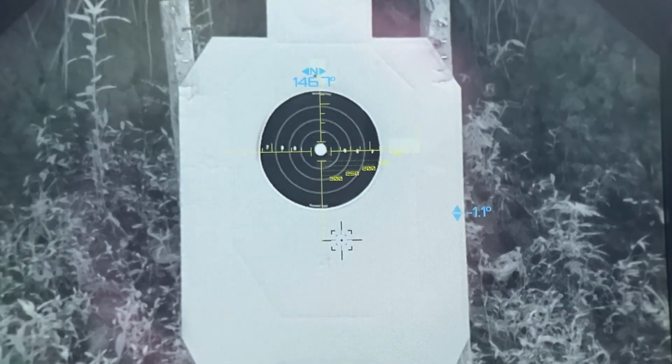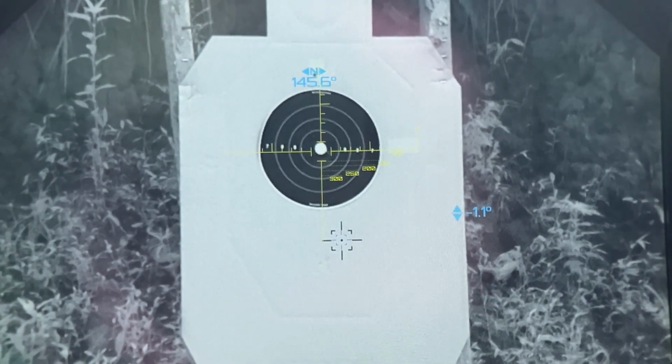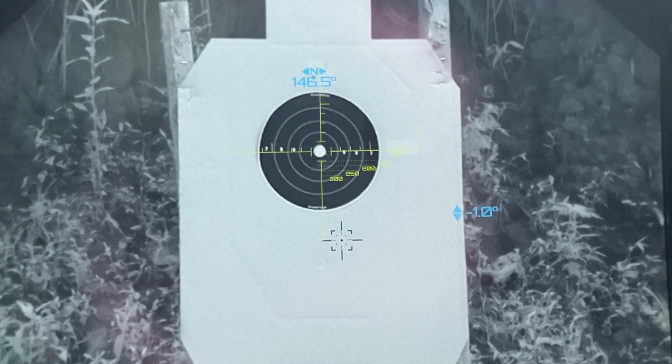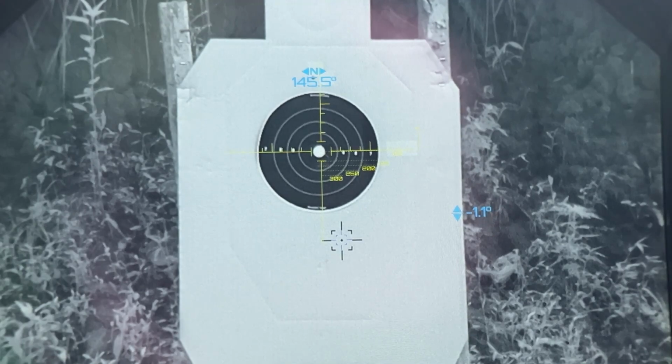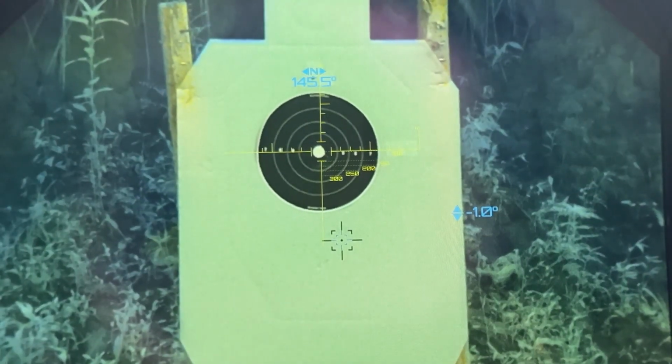I have repaired the target. Now we're going to go through the various thermal image modes that the AIM 101 has, and we're going to do a little bit of shooting under each thermal mode. You saw the digital night vision. That's what we're starting at here. We're going to go straight into our first thermal overlay mode.